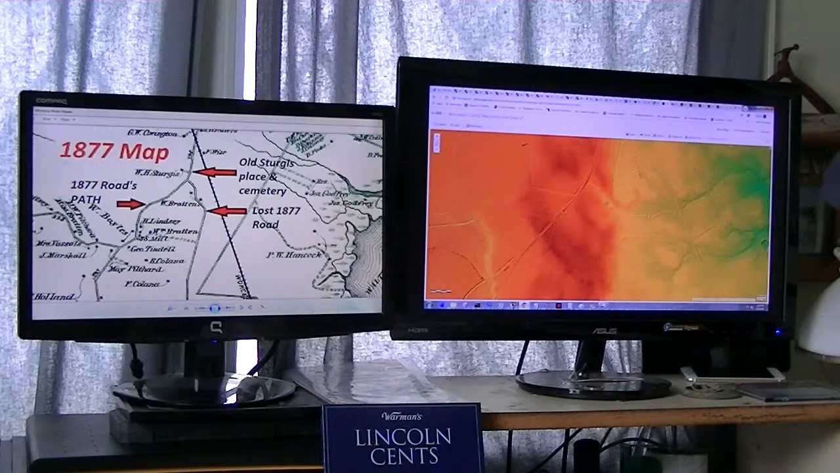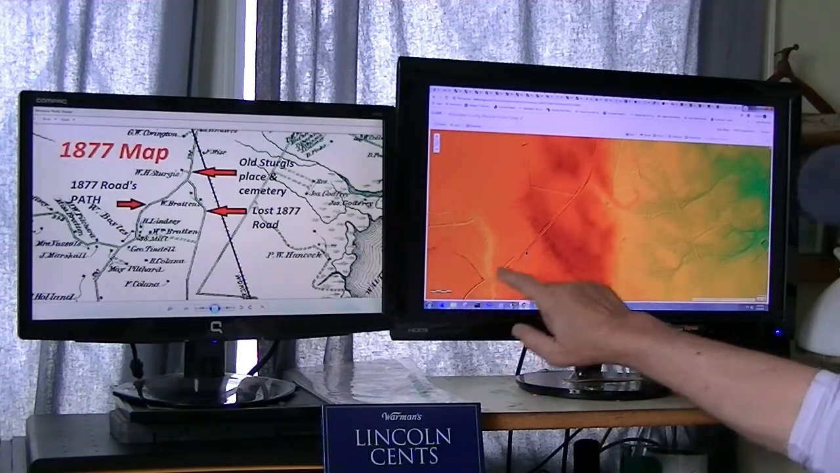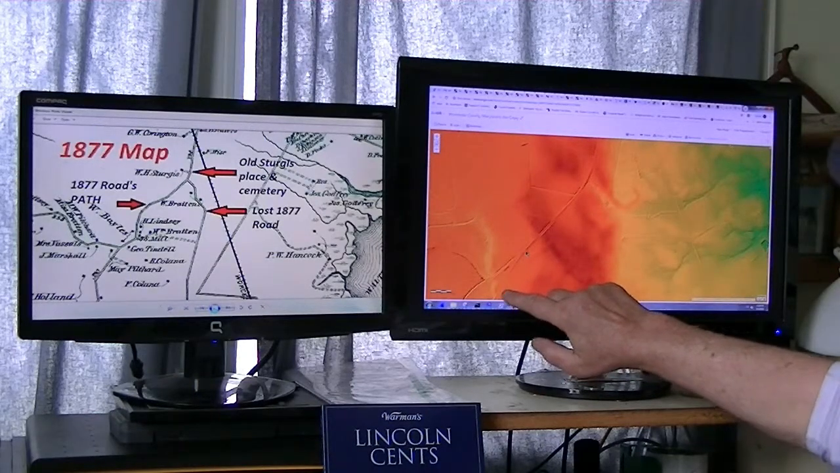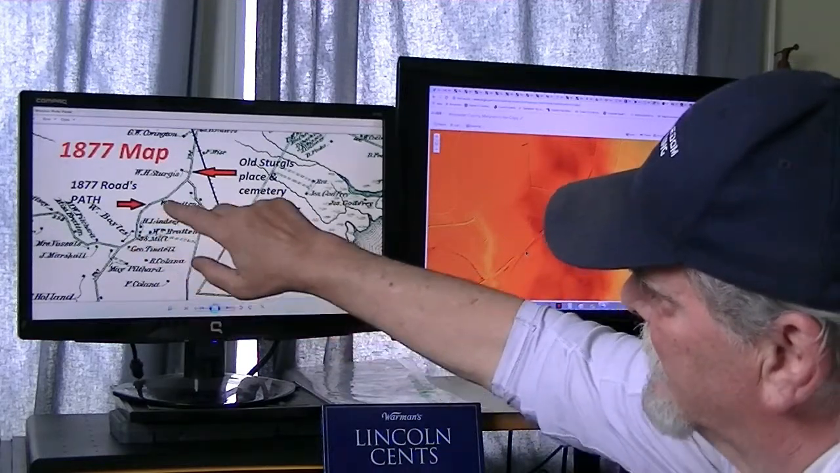And if you look, you can follow the modern road. If you follow my cursor down, and here's the old road that was not incorporated in the 1942-43 topo. And you can see they basically went a straight line from here to here.